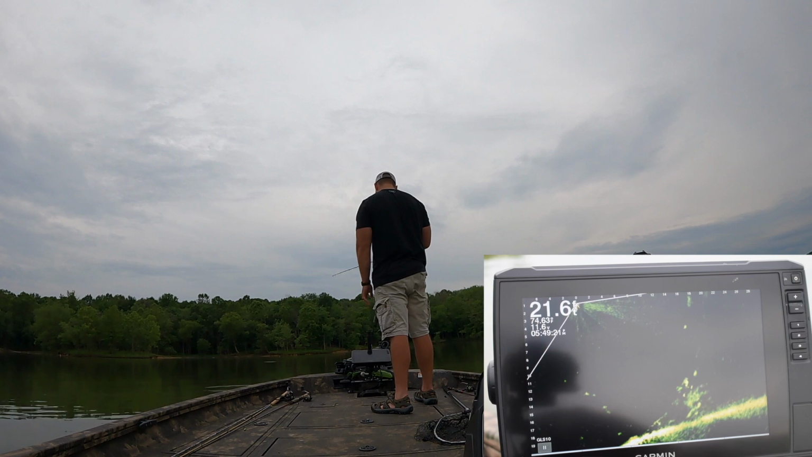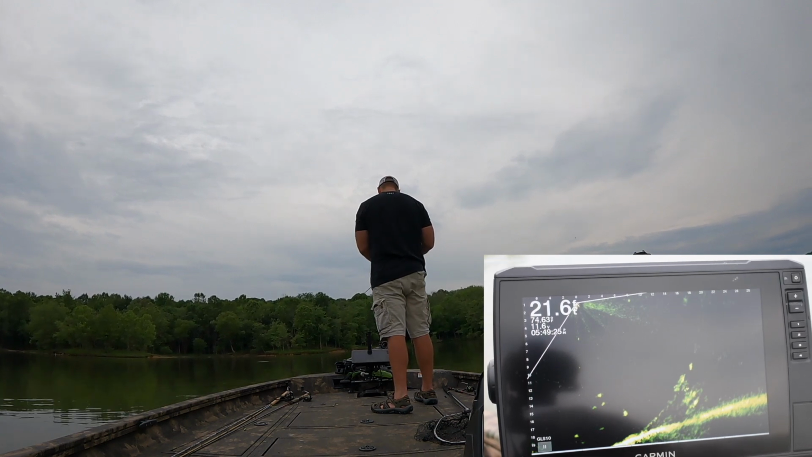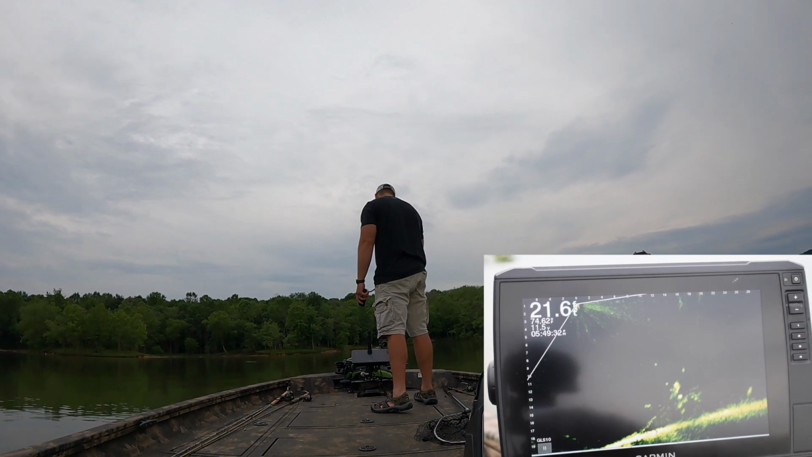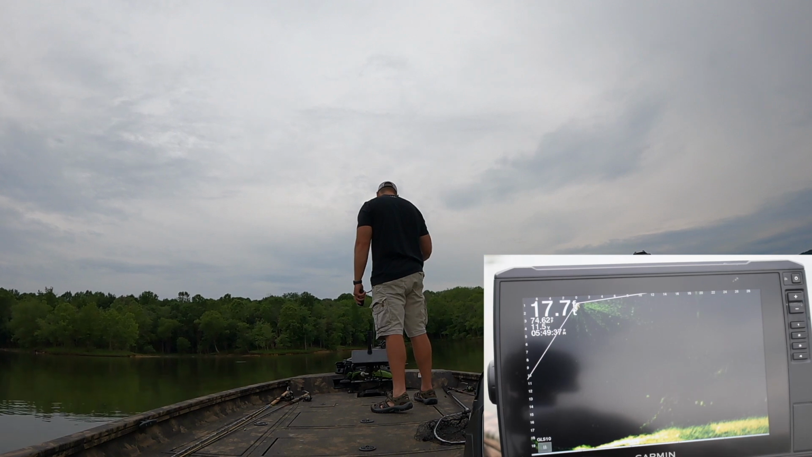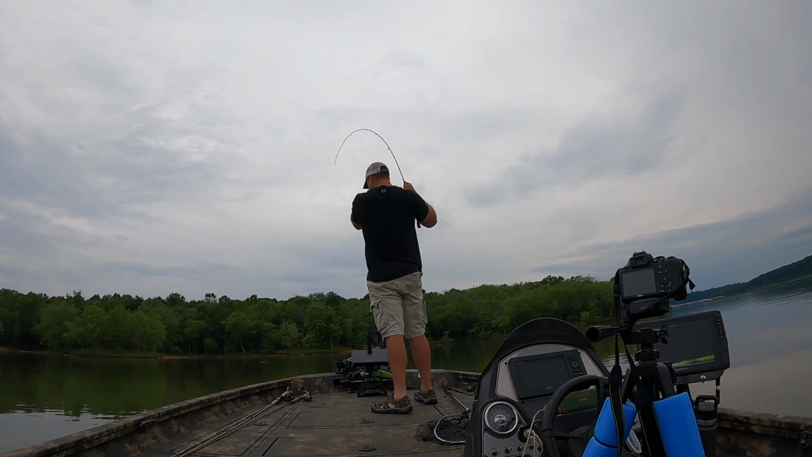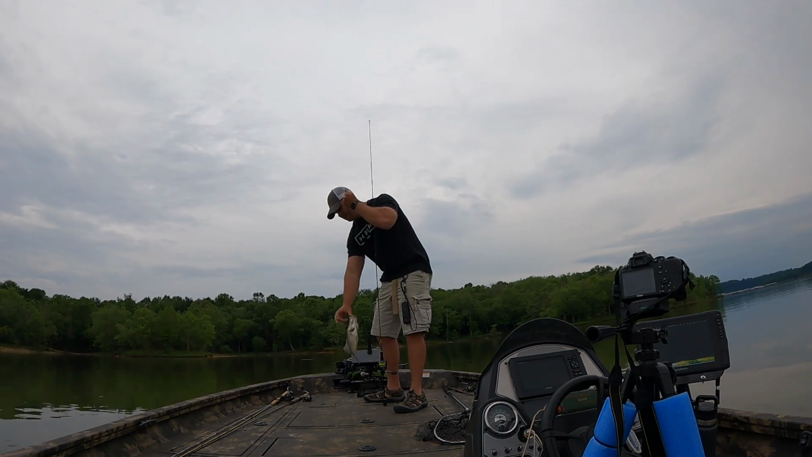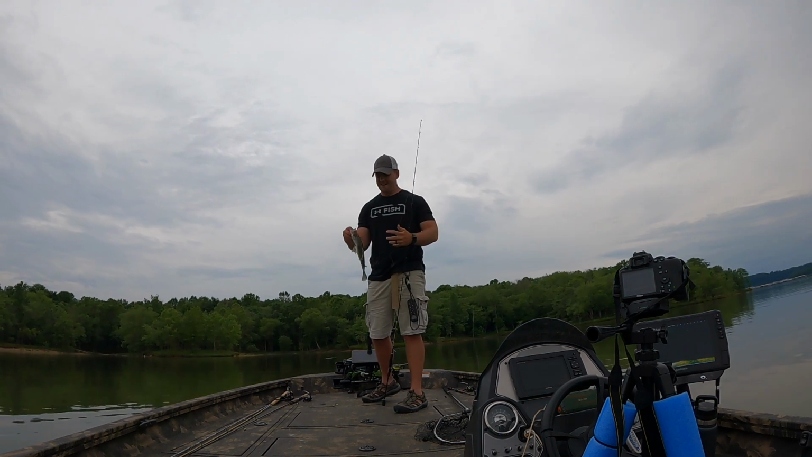And I think even here's another example. You can see those fish sitting on top of the brush pile and coming out to eat. And as long as those fish are up there, and sometimes, yesterday I was on Cumberland and I was pitching to them, but we were actually catching them down in the brush.